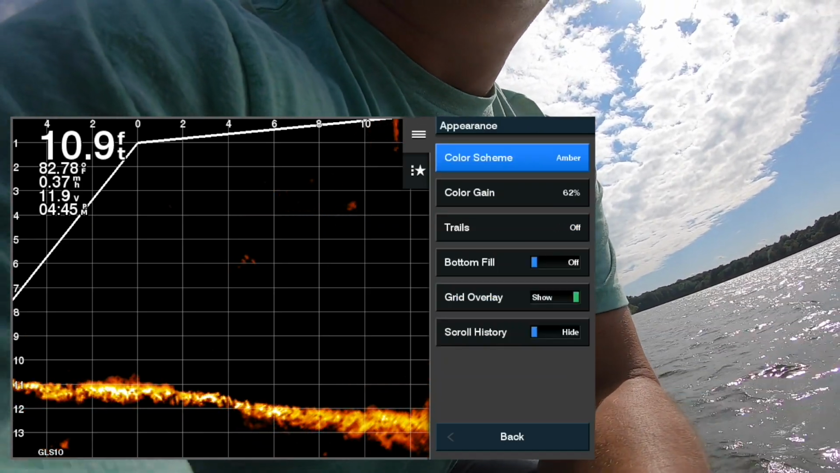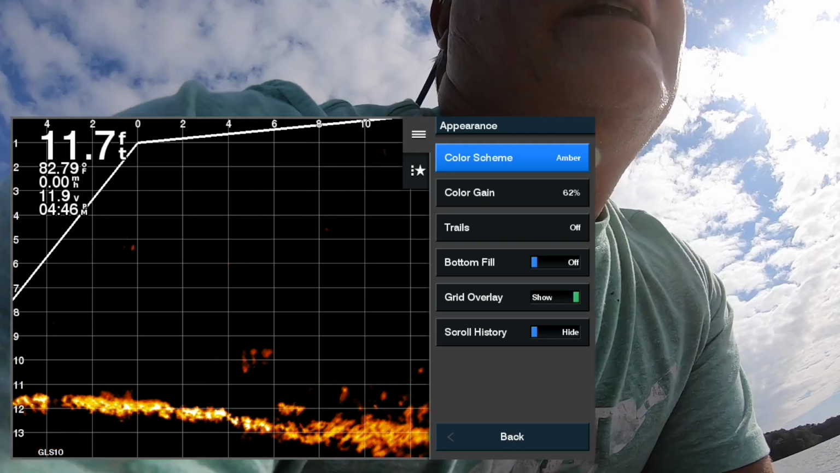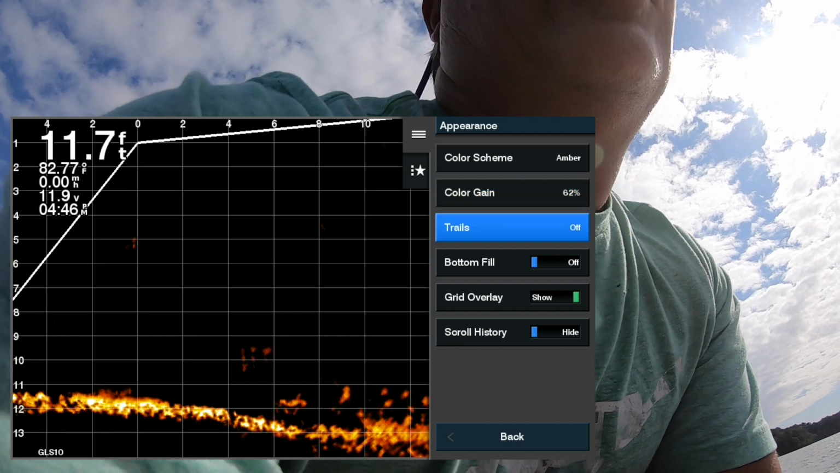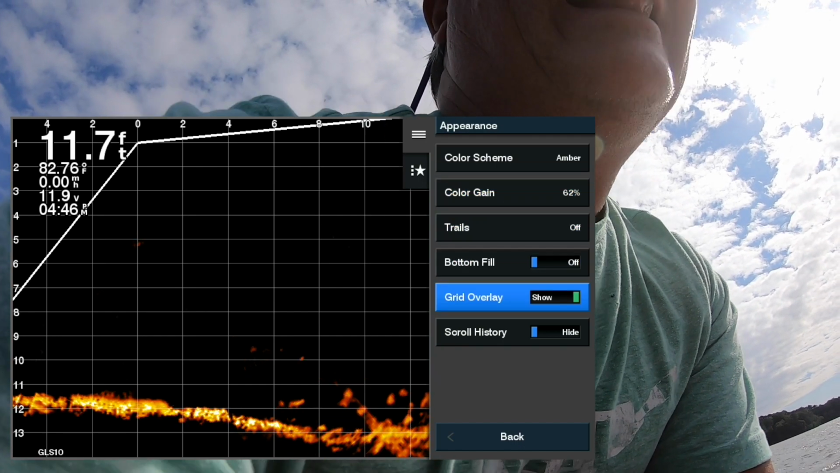Color scheme, I've got amber. My color gain is typically going to be anywhere between 60 and 70. And now I always have my trails turned off. The bottom fill is off, and grid overlay, I like to keep it on.